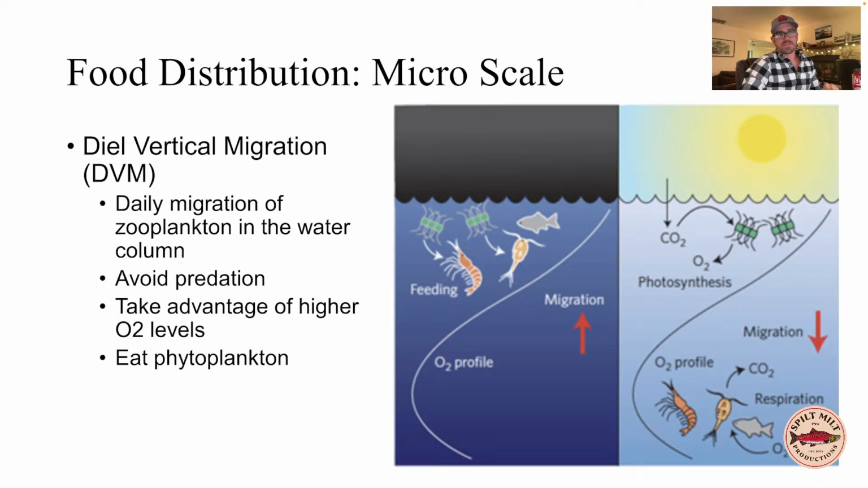Diel vertical migration, or I'm going to call it DVM, is such an important influence on kokanee and their food. We see on this little diagram here, during the daytime, the sun's energy is getting pumped into the upper surface of the water, and the little green things, the phytoplankton, are converting that energy into sugars and releasing oxygen into the water. Those are all good things. But the zooplankton, the things that kokanee feed on, have moved down deeper into the water column.